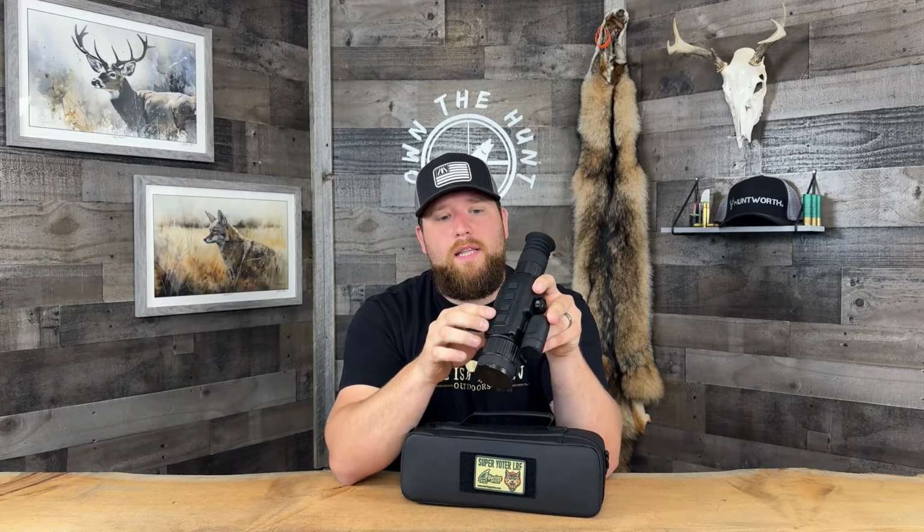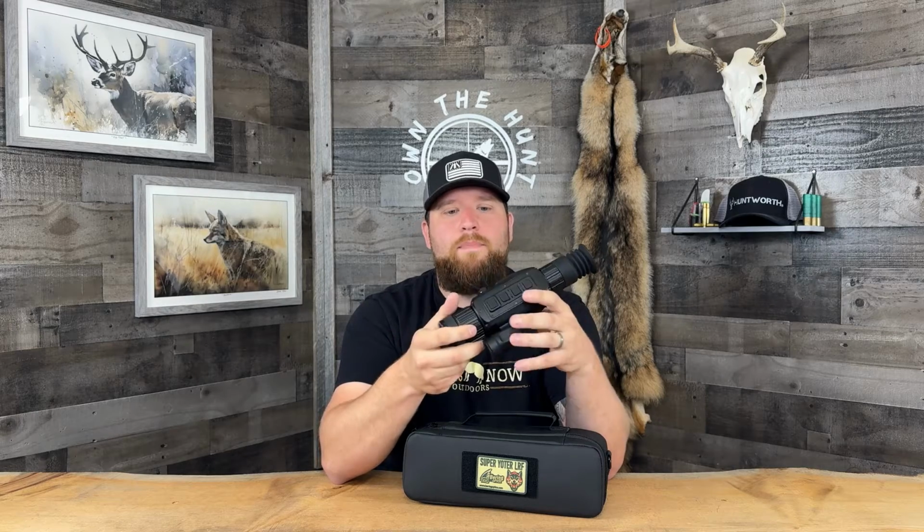But like I said, I'm not a big fan of these button layouts. The other thing too is, there's no zoom wheel on this scope. There's no magnification dial, and so to zoom on the scope, you literally have to press this button like a million times to zoom in. It steps in very slowly, and because of that, in order to magnify a lot, you have to press the button a lot. So I'm not a big fan of that.